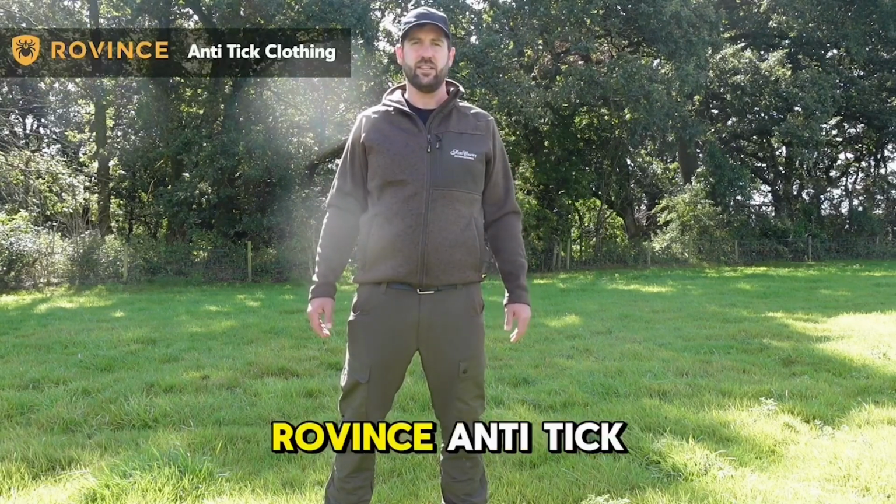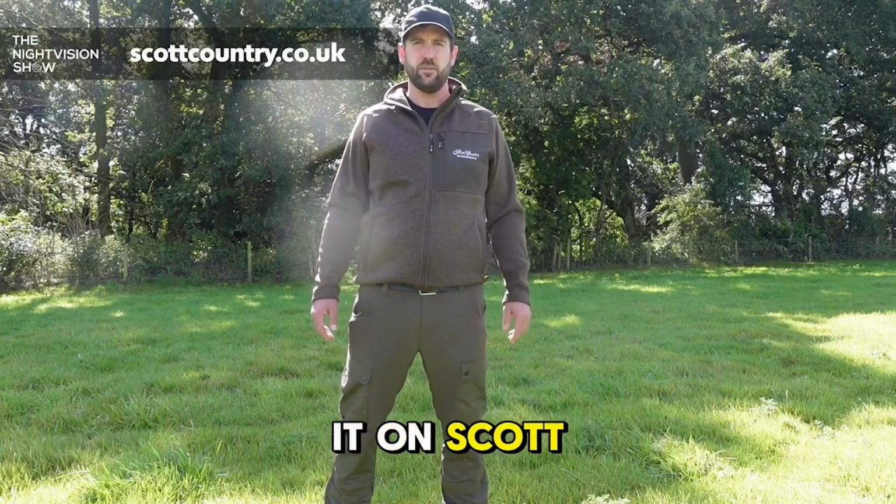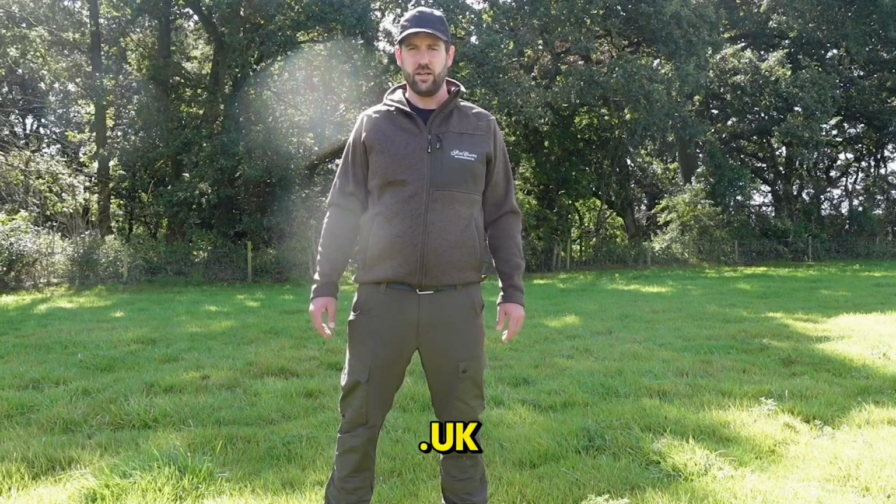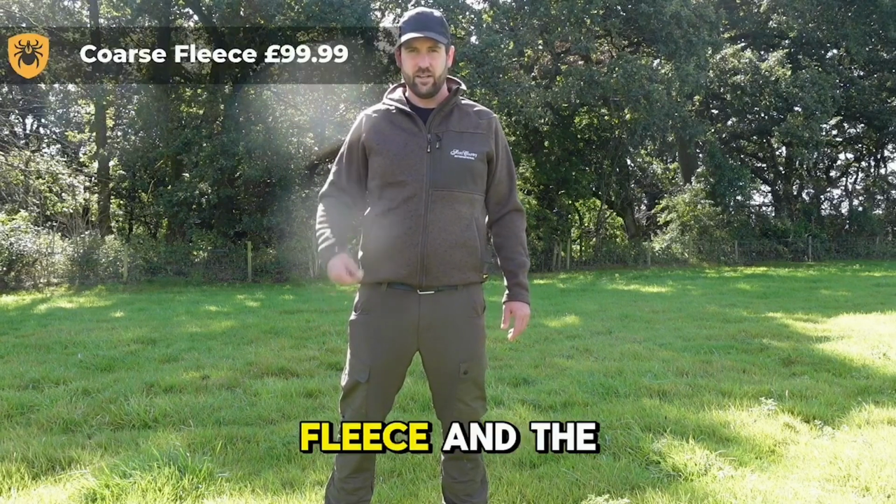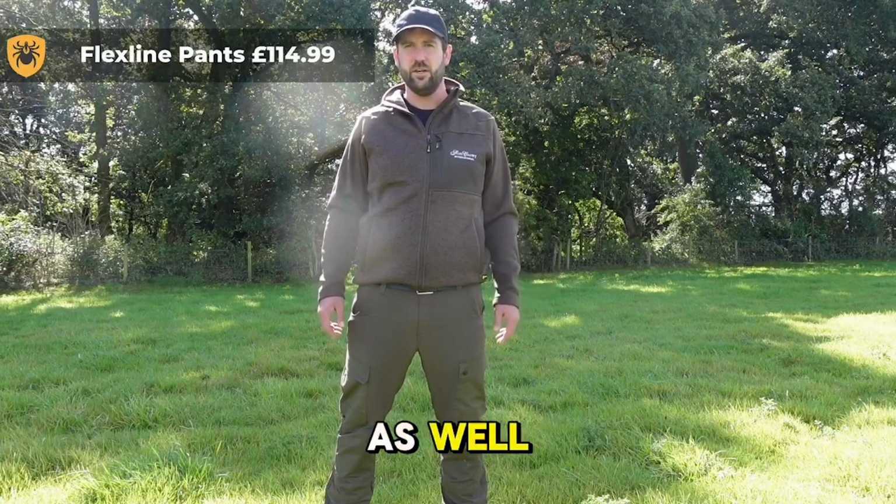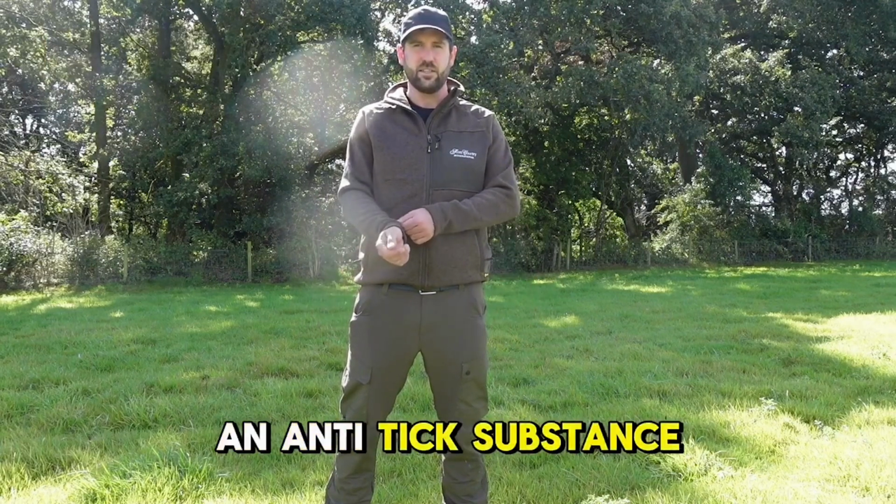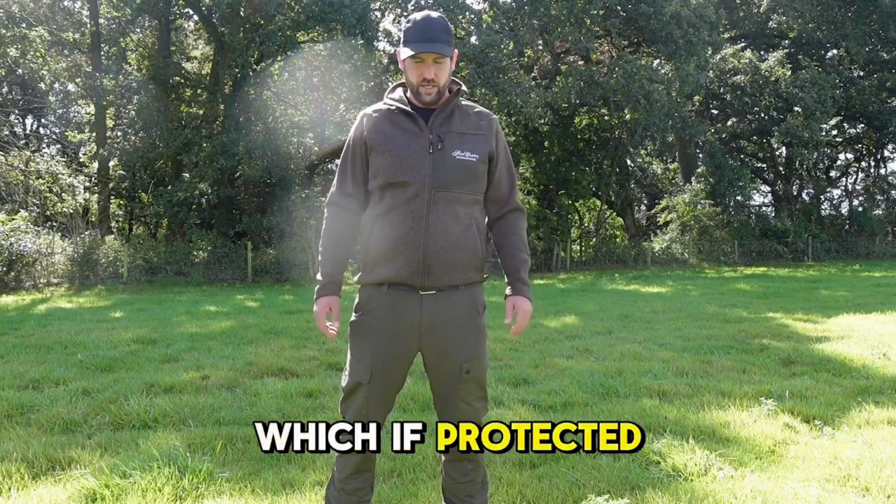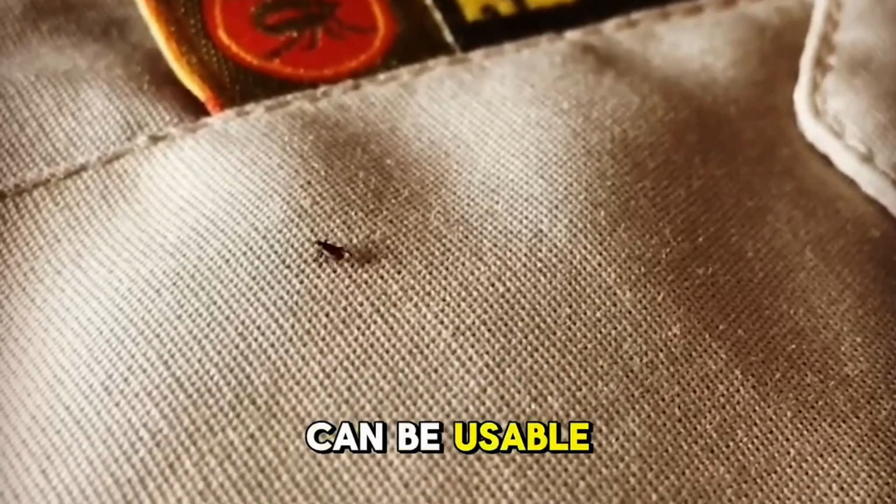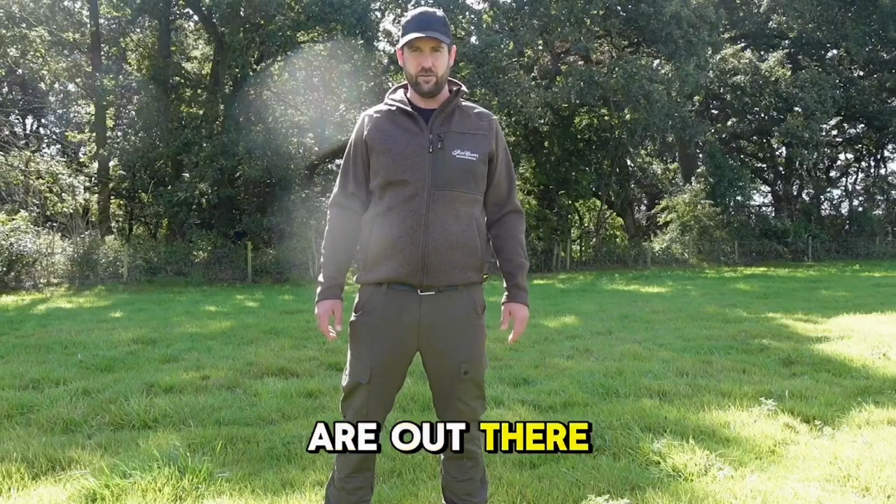This is the Rovince anti-tick line of clothing. You can see it on www.scottcountry.co.uk. This is the fleece and the trousers. They do a soft shell, they do another jacket as well, various other different sort of types of stuff. It's got an anti-tick substance in it, which if protected correctly can be usable for up to 100 washes. And they're very reasonably priced as well compared to some of the hunting brands that are out there and all the rest of it.